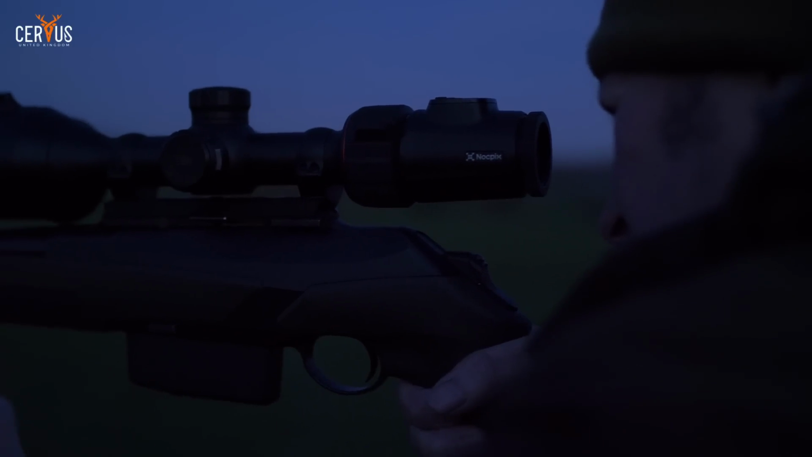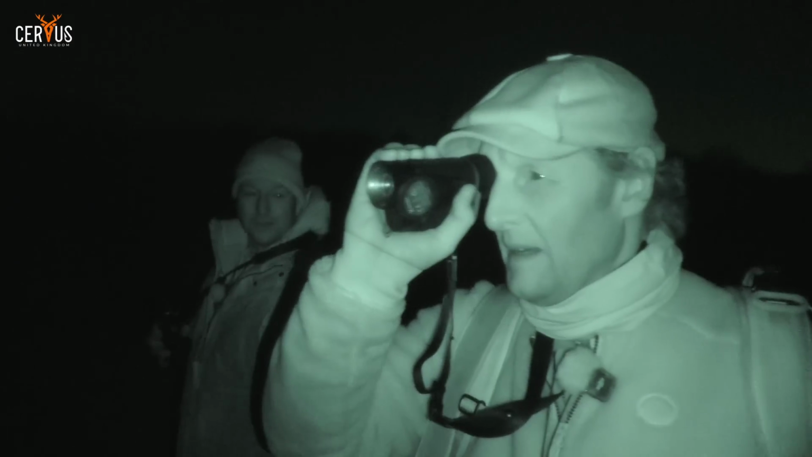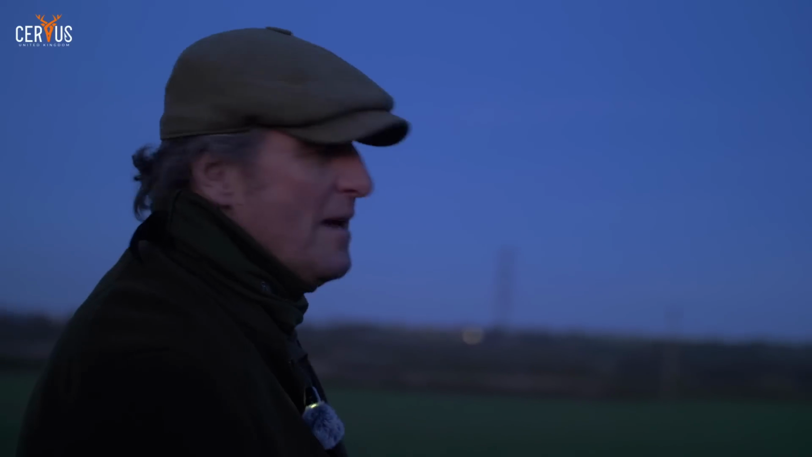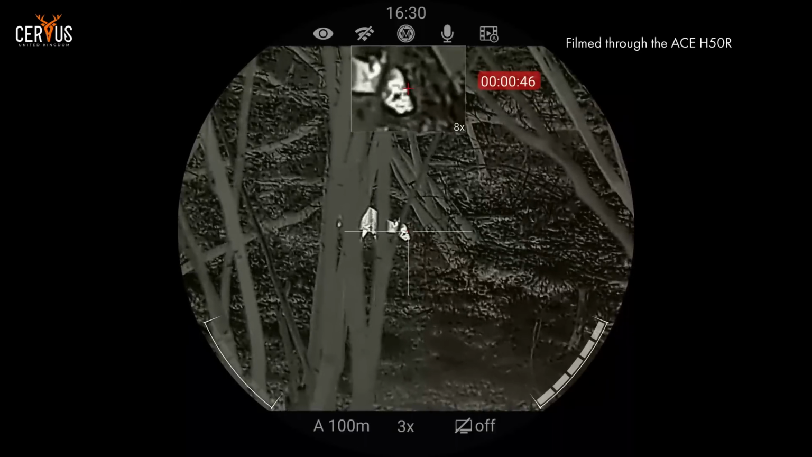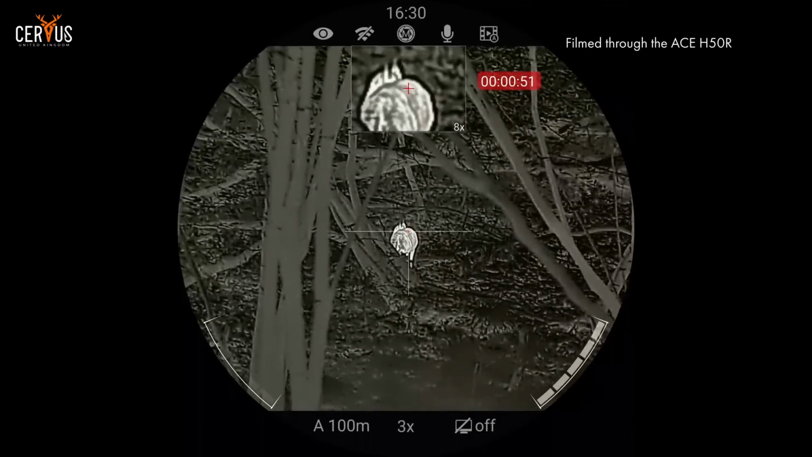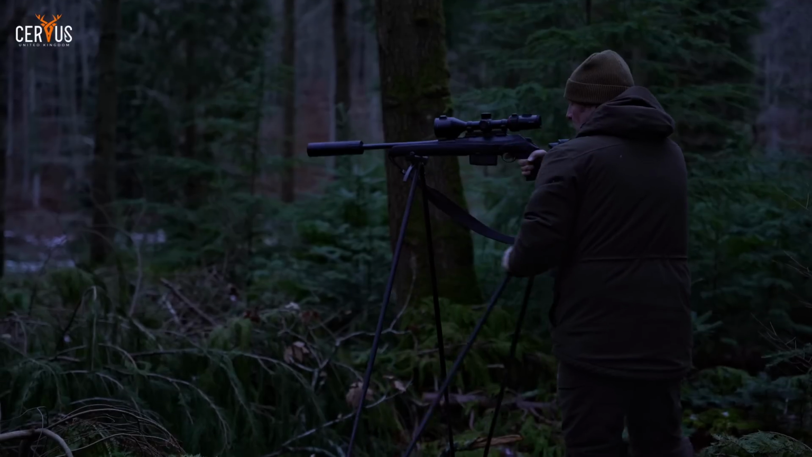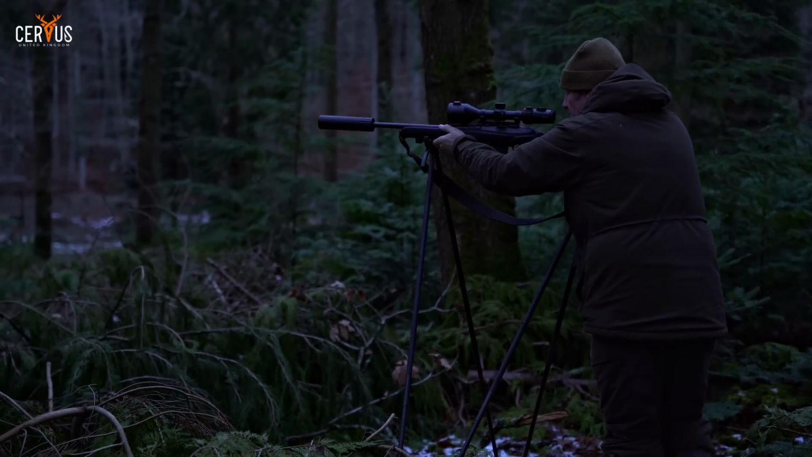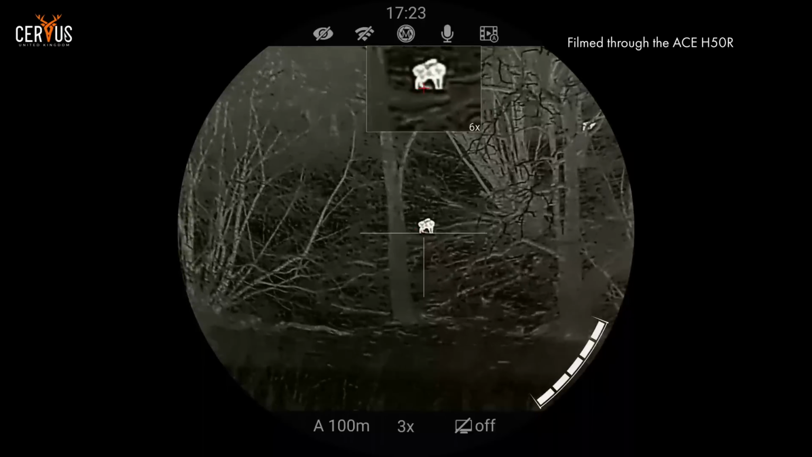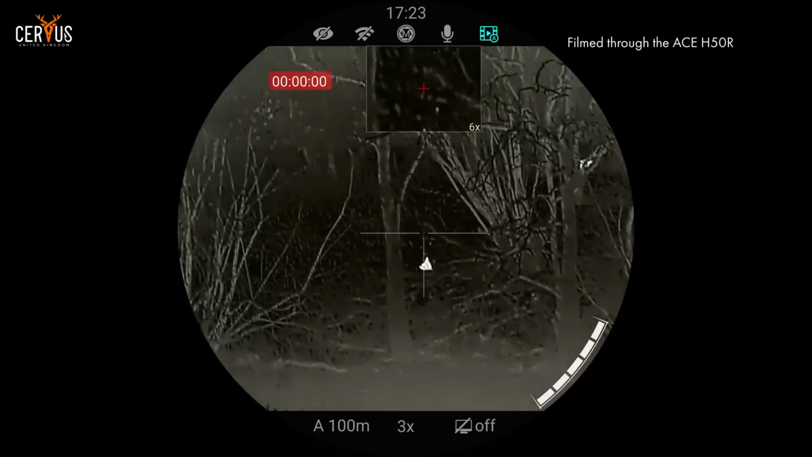We've got out the Nocpix ACE, Nocpix Lumi and the Nocpix Vista as our thermal options. Pete's already had the ACE on his rifle earlier in the season and got some great clips of footage. I've been using it throughout the winter on and off my rifle as an option. We've shot deer with it, we've shot foxes with it. We want to put that over to you tonight and show you what we've got, how they're working out, and the incredible quality of modern thermal optics.